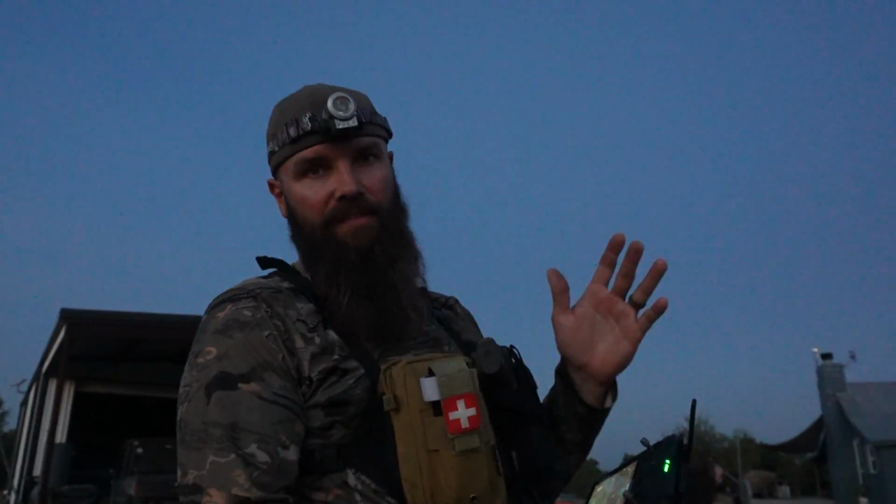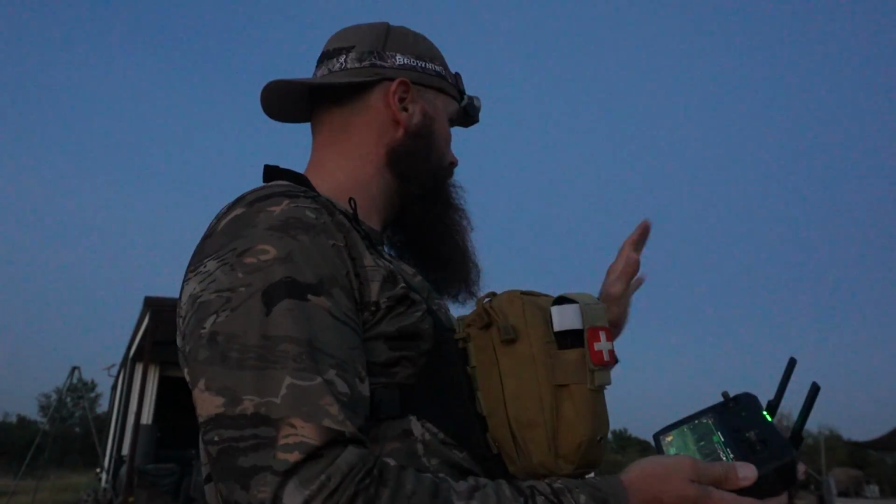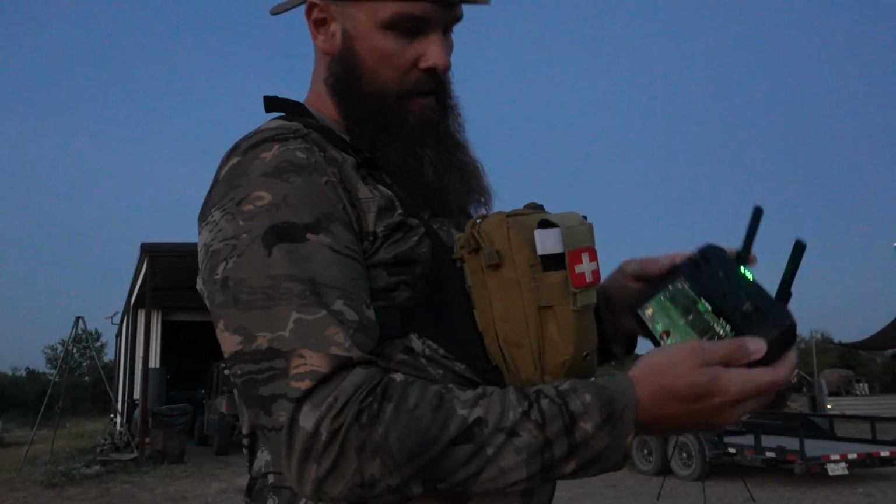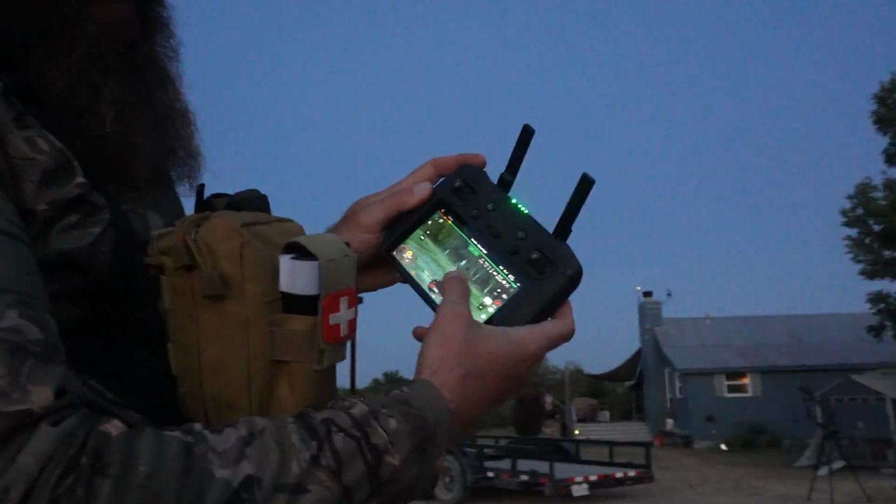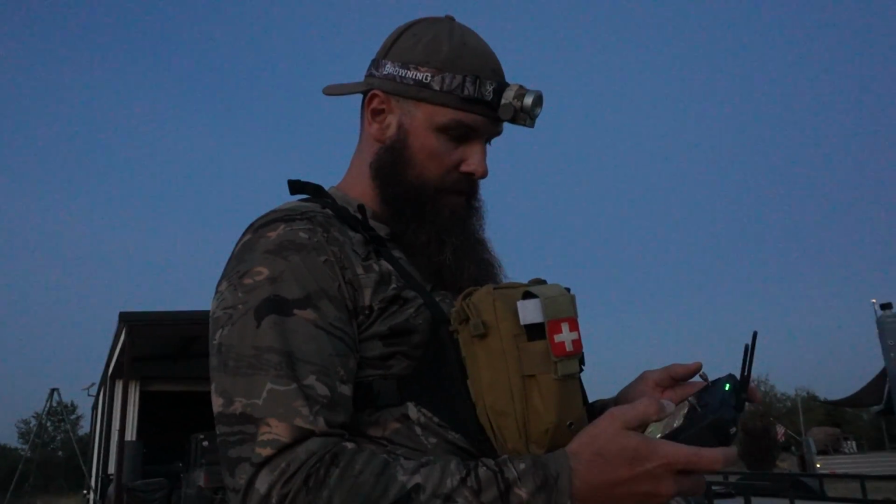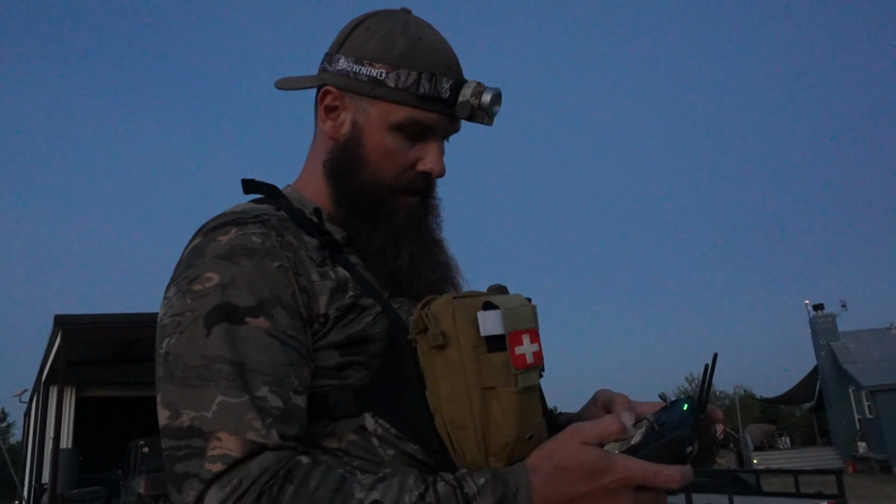That drone has a 7x optical zoom. I'm just back here at the house. The feeder is probably about 200 yards from us right now. I can tell I'm at a 10x zoom right now, just looking at the screen. There's no hog under the feeder yet. We had the green light come on already twice earlier, so we were wondering if the hog was already there, but I don't see anything yet.